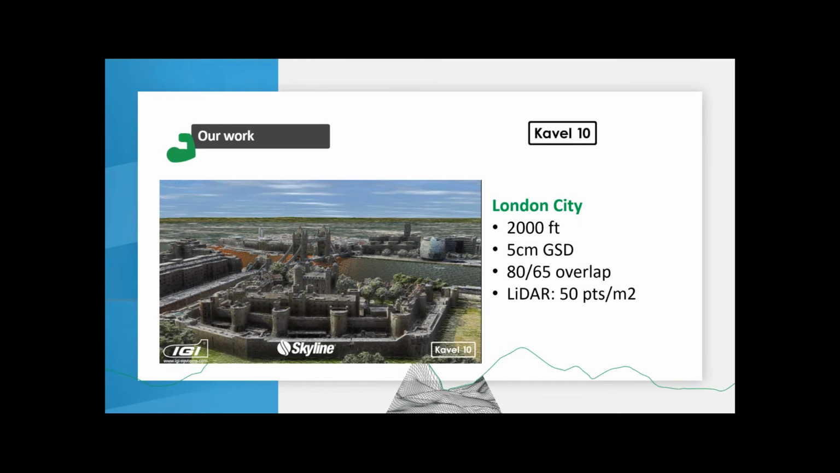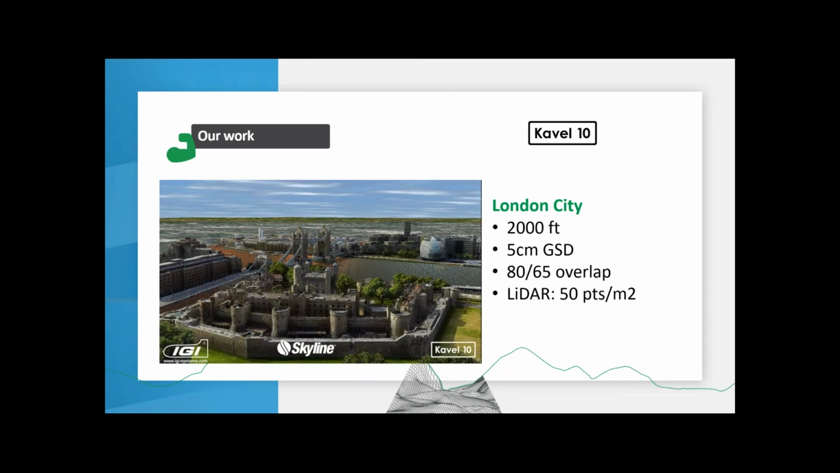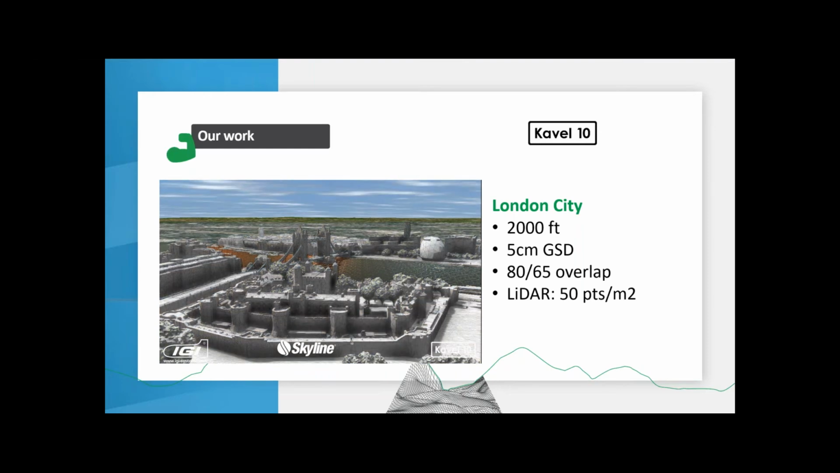So it was flown at around 2,000 feet, 600, 700 meter. We got a GSD, ground sampling distance of 5 centimeter. The overlap in the front was 80% and side overlap 65%. So that's a little bit on the low side for high res models, but it's still looking pretty nice, I think. And that's, of course, thanks to the perfect sensor we have, and this is the very good software of Skyline.